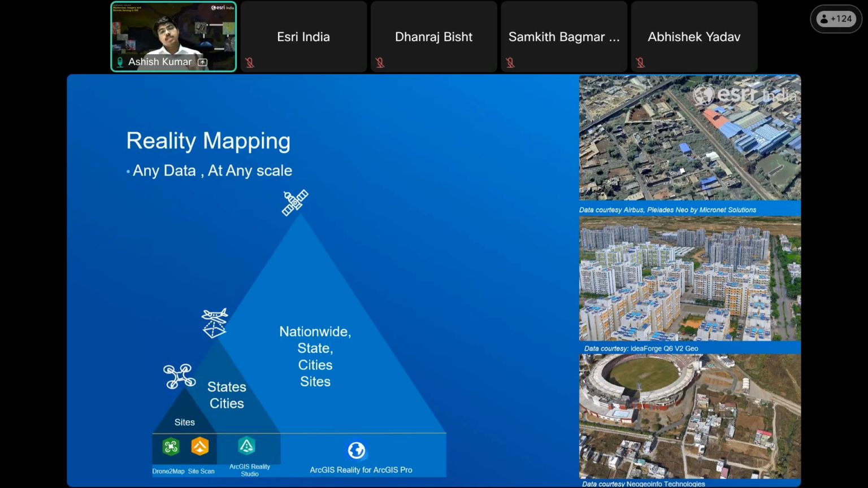The key message here is any data at any scale, whether the source is drone imagery, aerial photography, or satellite imagery data. ArcGIS Reality solutions can convert raw imagery into high quality geospatial content for visualization, analysis, and decision making.